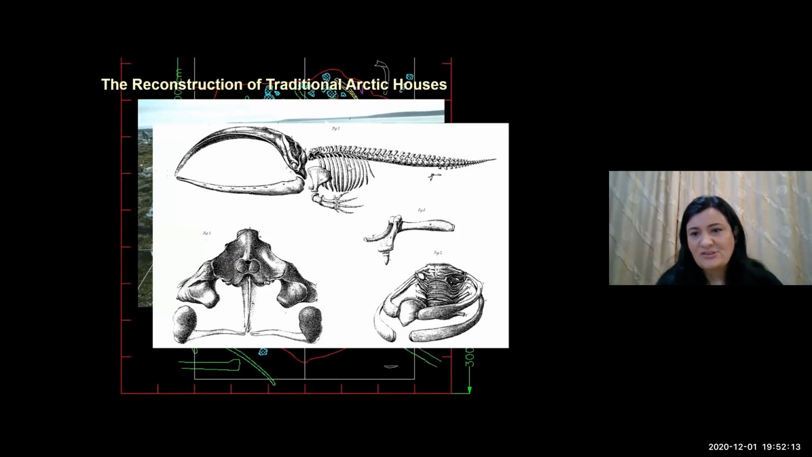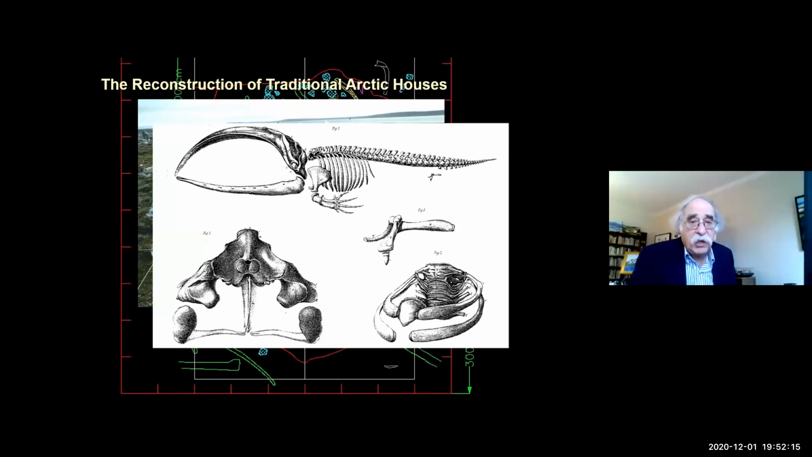So we needed a 3D model of a whale skeleton in order to do the reconstruction